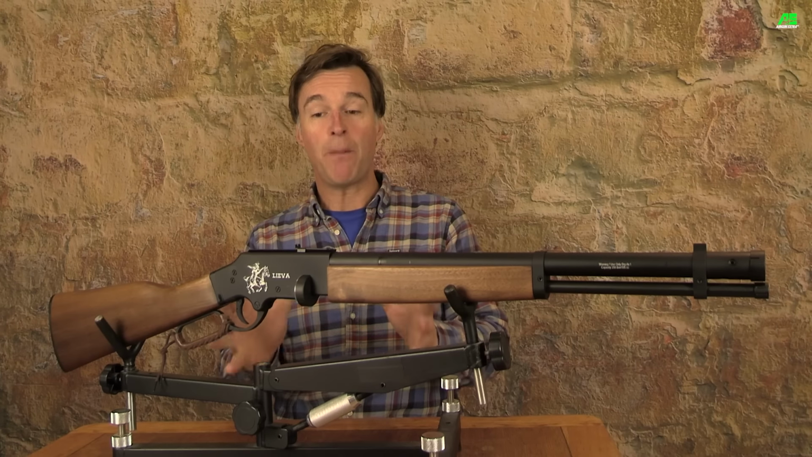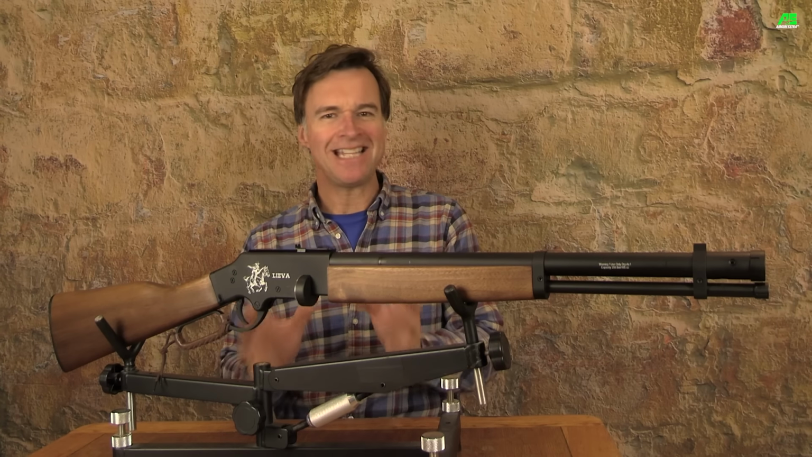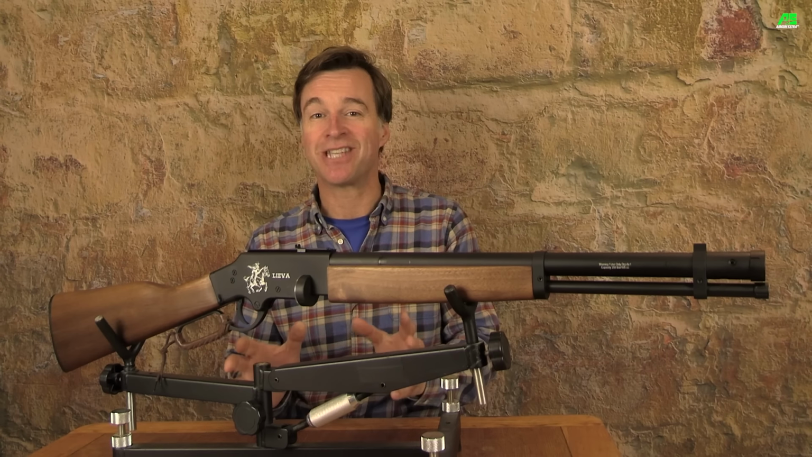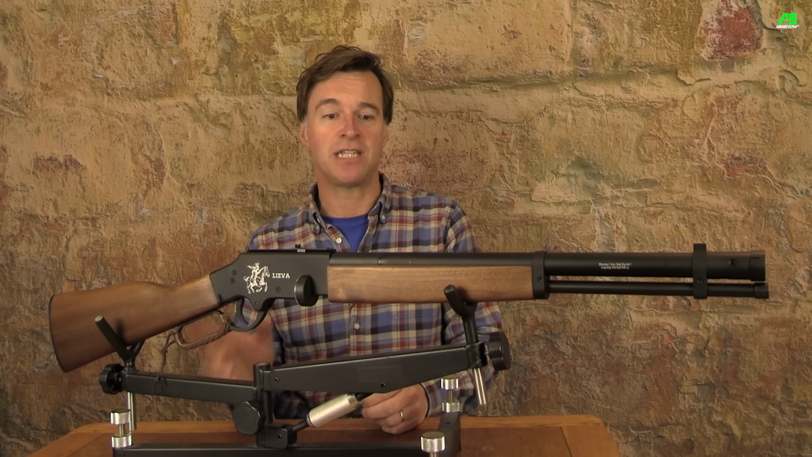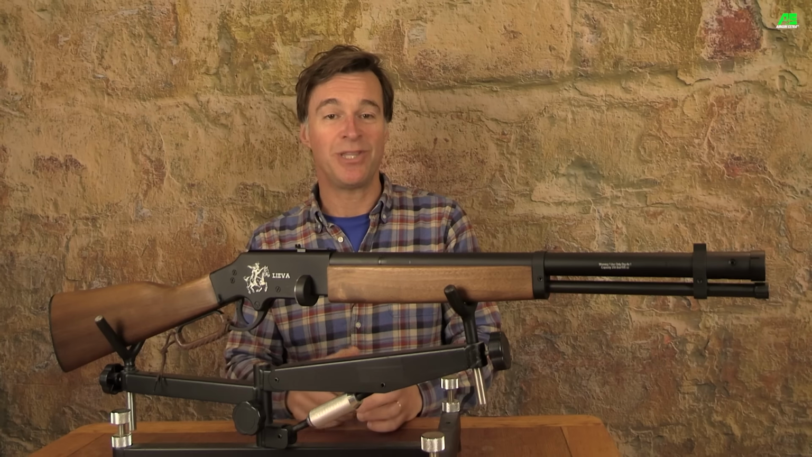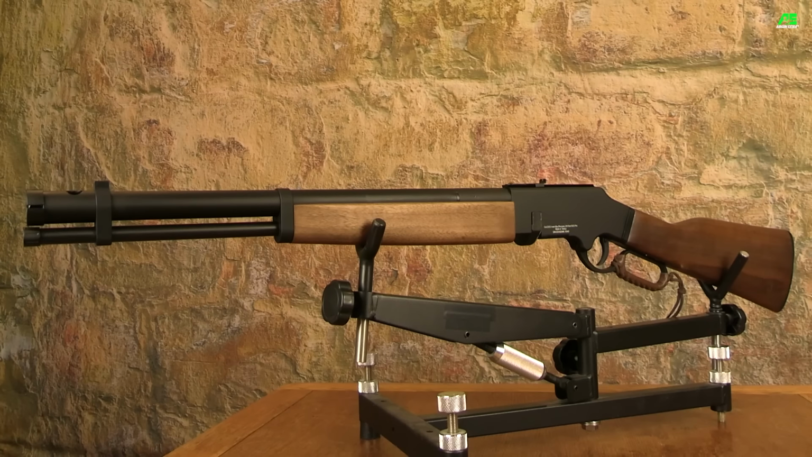As for the lever's proportions, it's small, light and very pointable. It actually handles pretty similarly to a little single barrel .410 shotgun that I used to have in my teens. Overall length is just over 95 centimetres and it weighs a shade under 2.4 kilos, though it does actually feel significantly less. So those proportions mean that this is an airgun that shooters of all ages and sizes should be able to manage pretty comfortably.